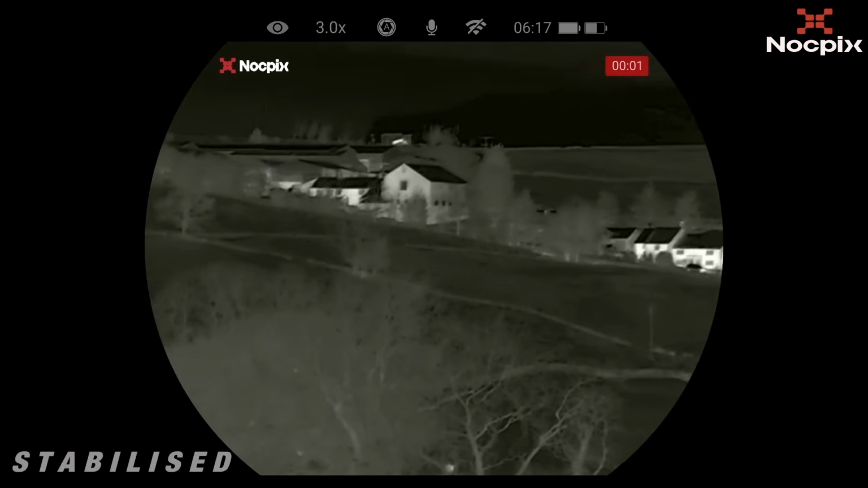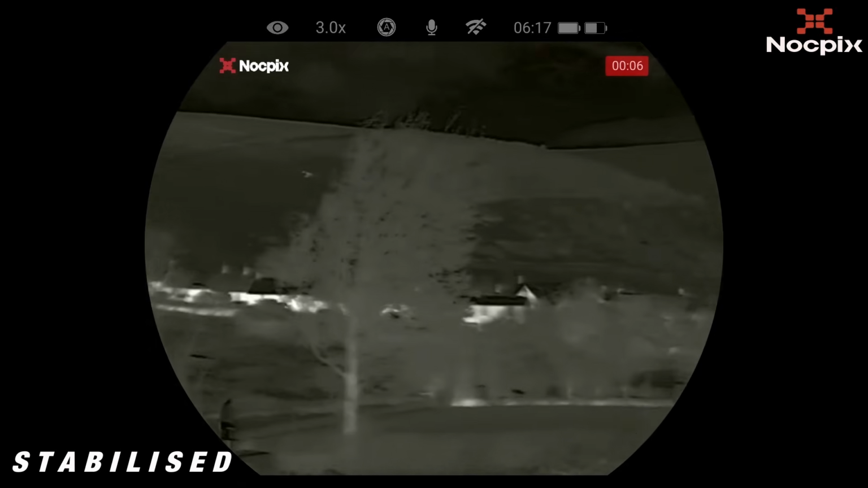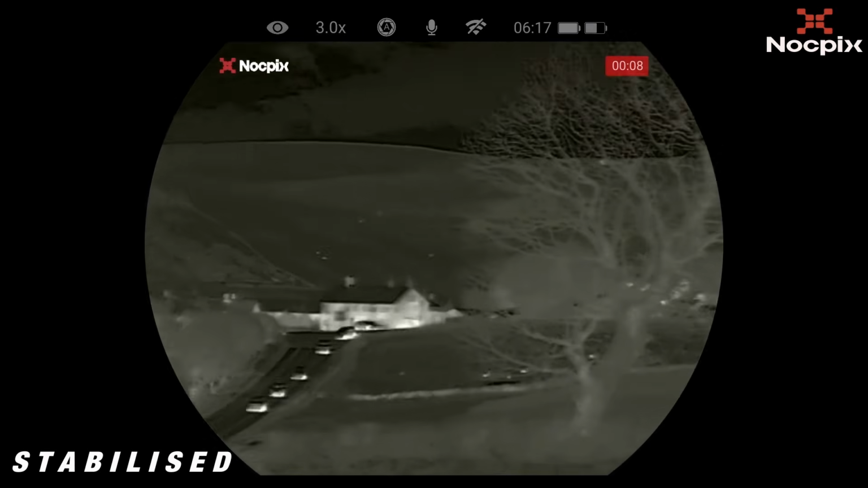The side-by-side stabilised and unstabilised footage, a feature on the Quest I never turned off. Really does work well.